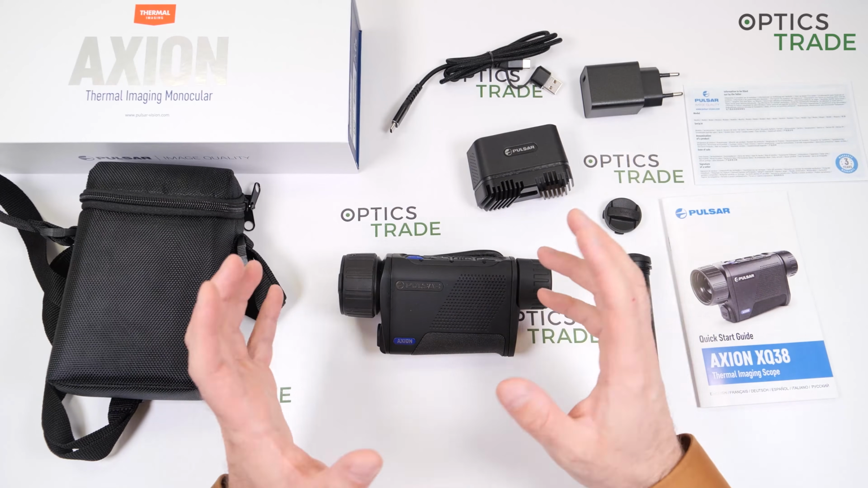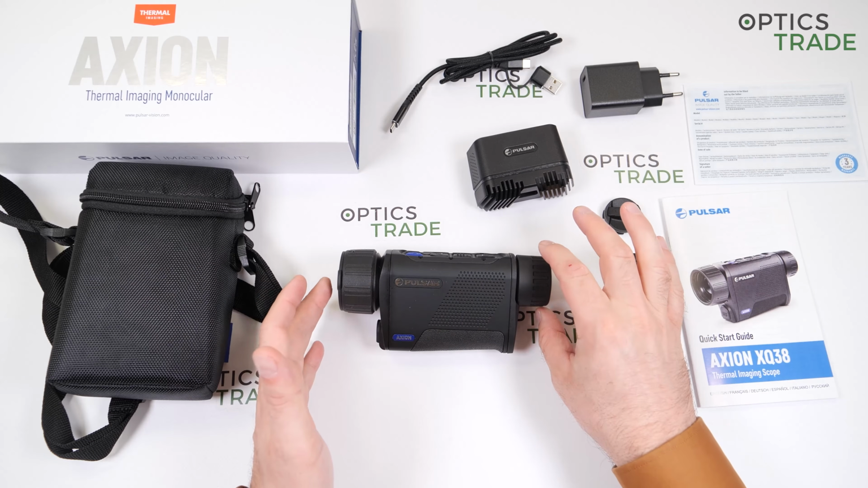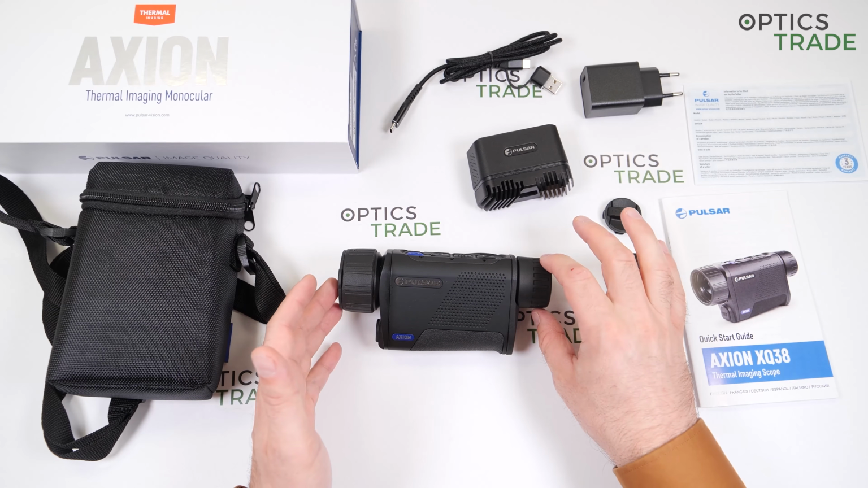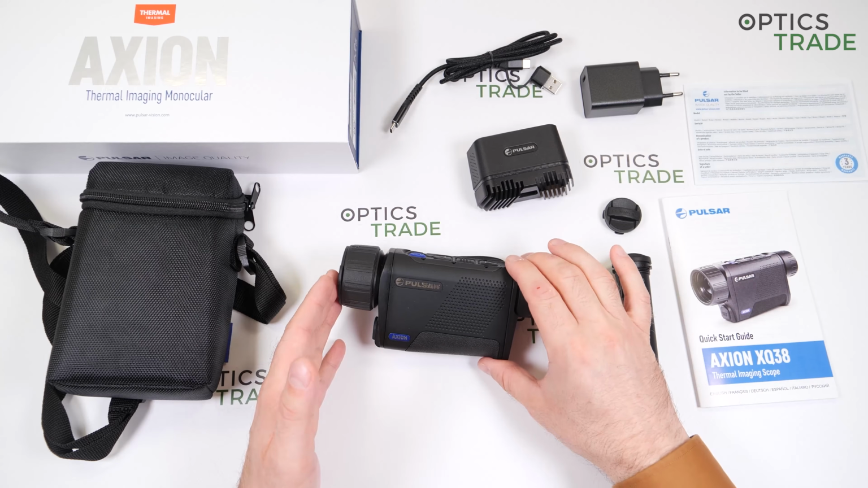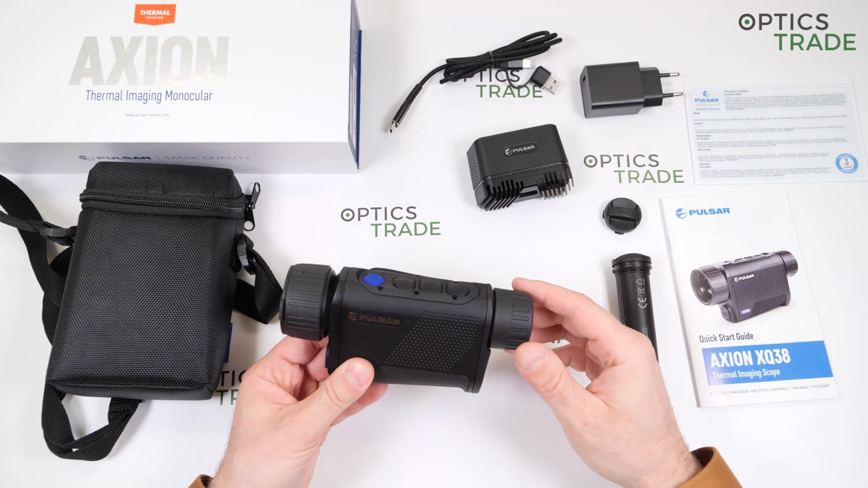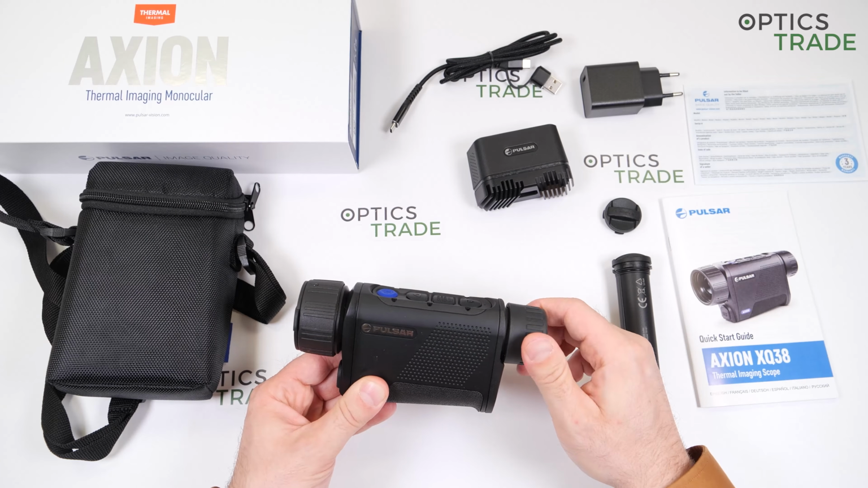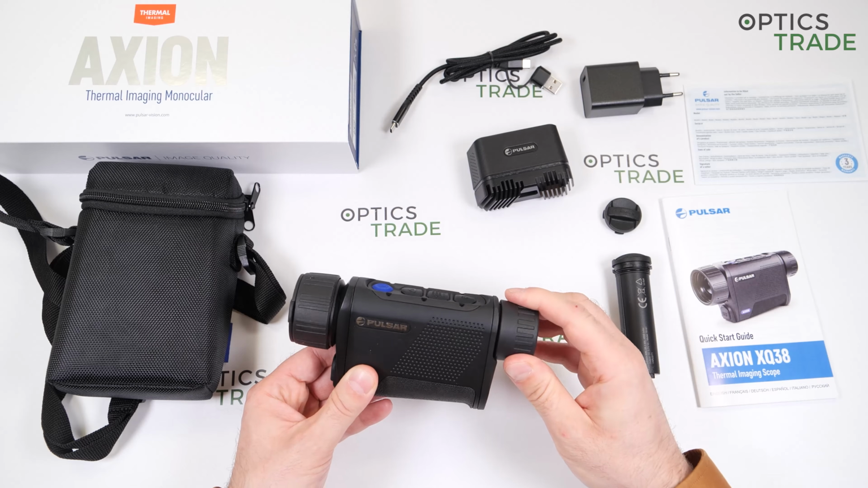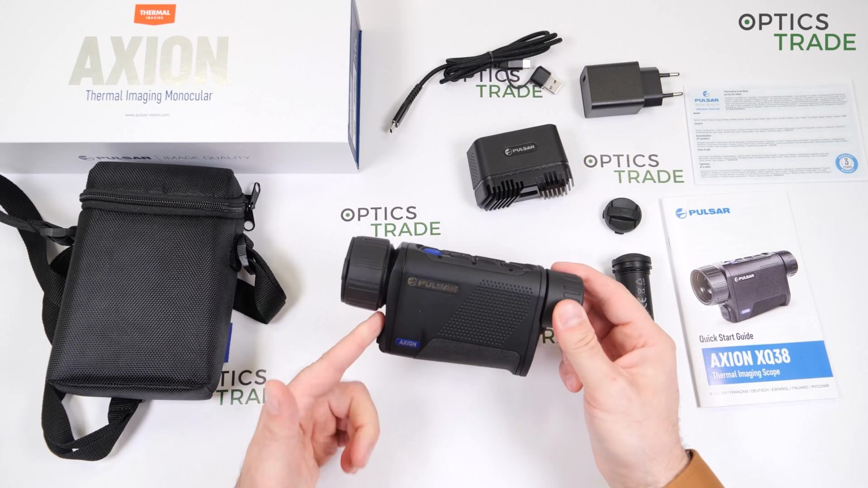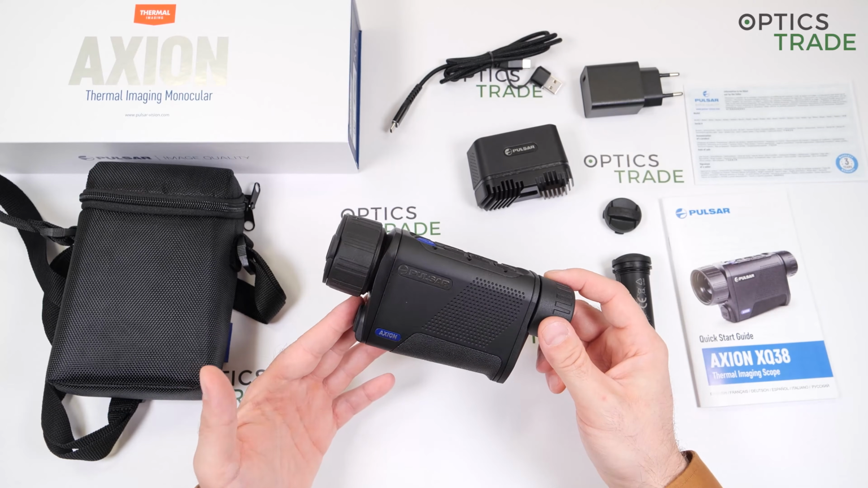However, they changed a lot of models in that time. There was a very similar model to this one already on the market at the start in 2019. It was called XM38. All of these names and rapid changes in the whole product portfolio do cause a little bit of confusion with the customer, but all in all, Pulsar Axions are really good devices and really worth their money.